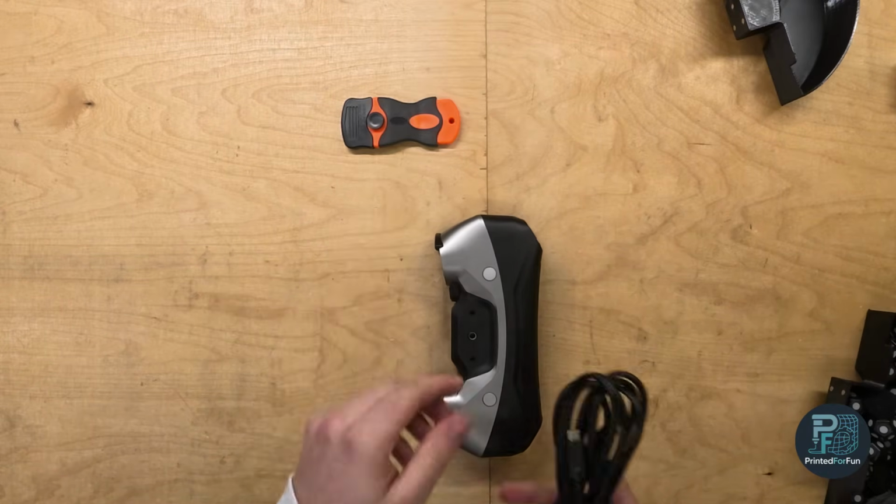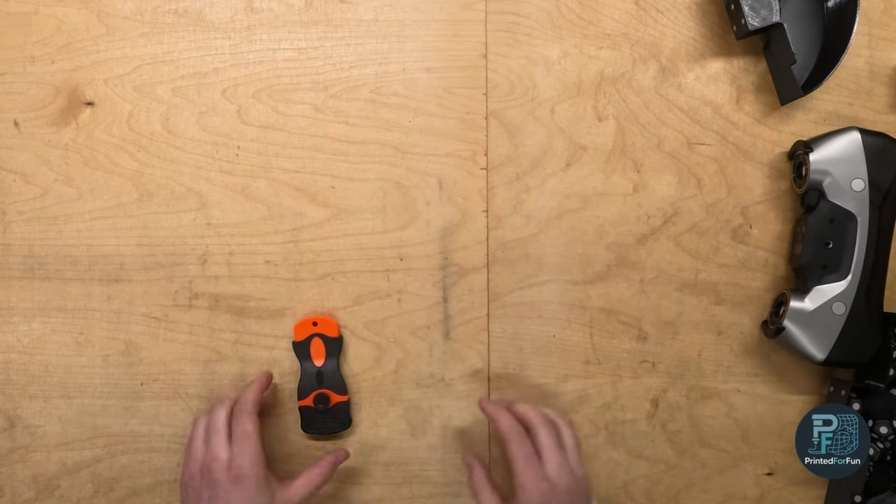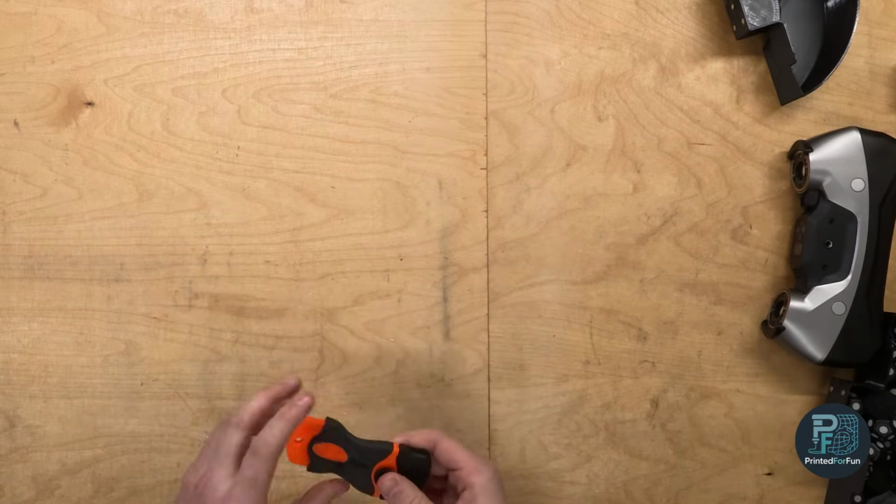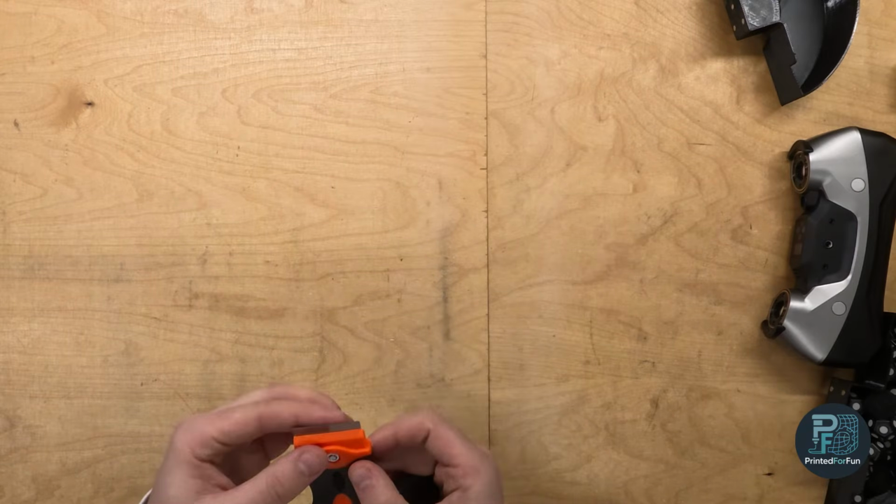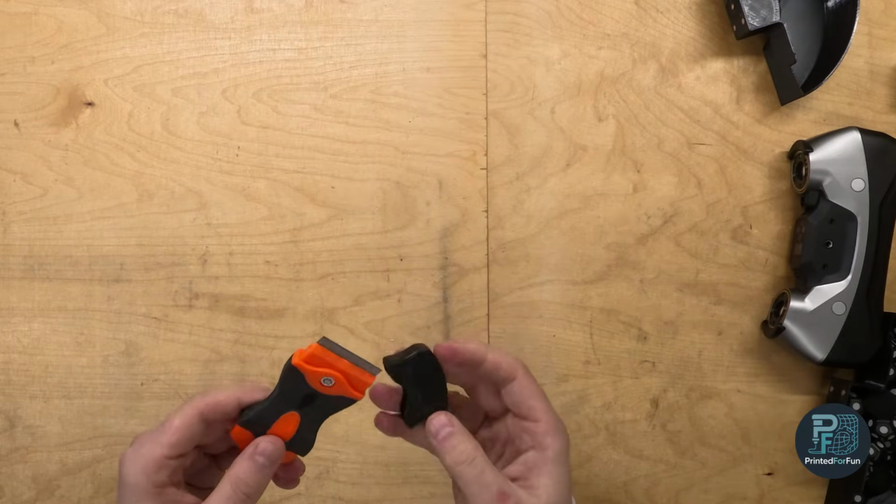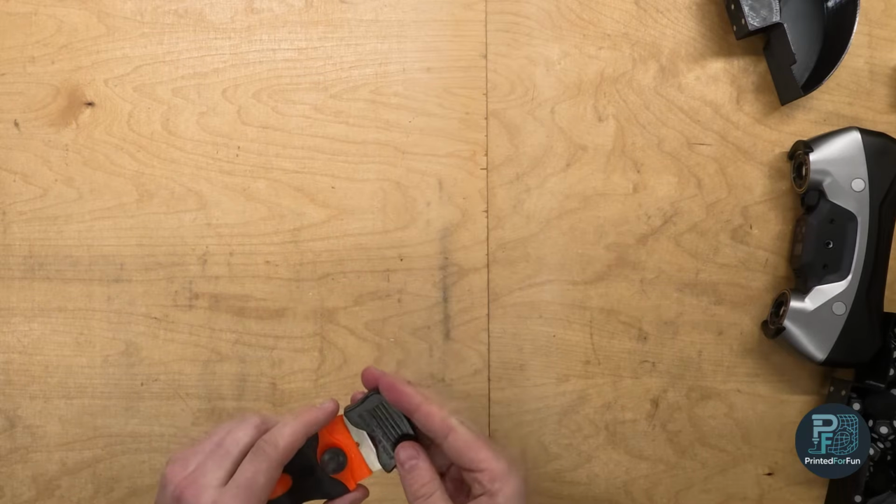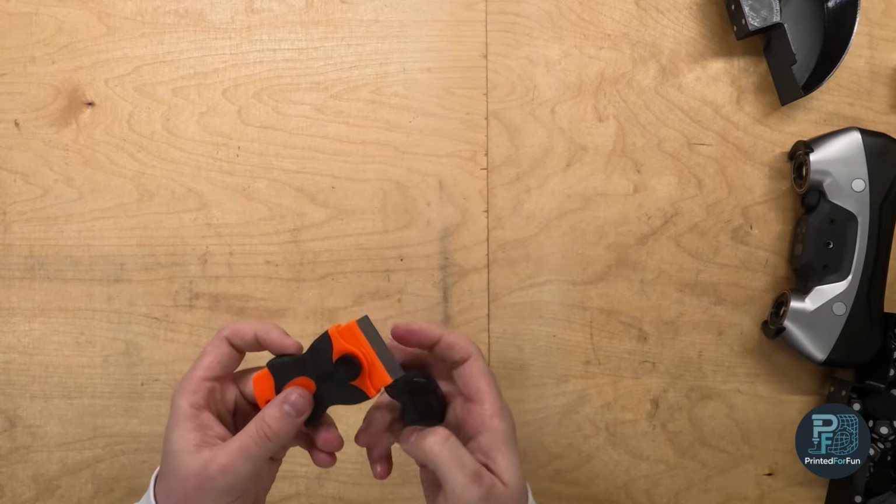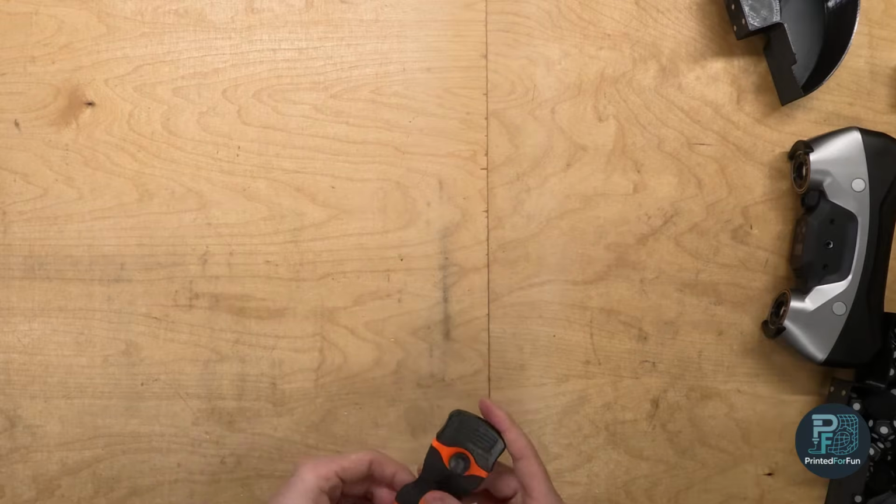Now to the scraper. I have the scraper so I can easily remove markers from any surfaces. This is my, I would say, more aggressive scraper. It has a metal plate. I also have replacement plates for the scraper made from plastic, so I can also remove markers from more delicate parts where I don't want to scrape the paint off. But it's my replacement scraper.